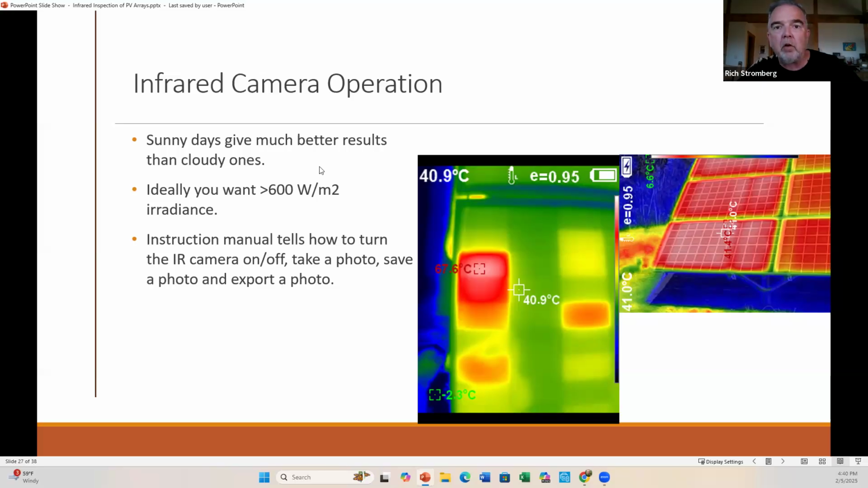There are actually technical guidelines and specs that have been adopted, and if you're doing calibrated measurements, it needs to be greater than 600. If you've got full sun, you're going to get that, great. But just be mindful that if it's a cloudy day, you may not pick up subtle differences and might want to come back and look again on a sunny day when you have the opportunity.